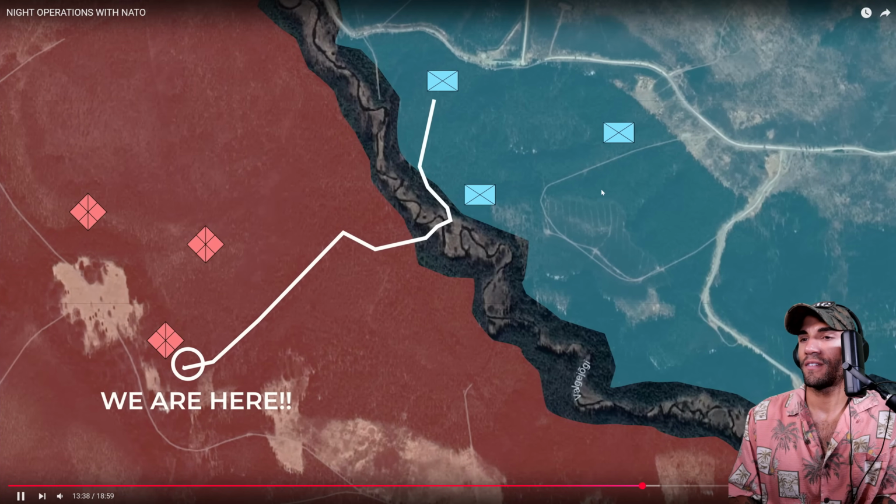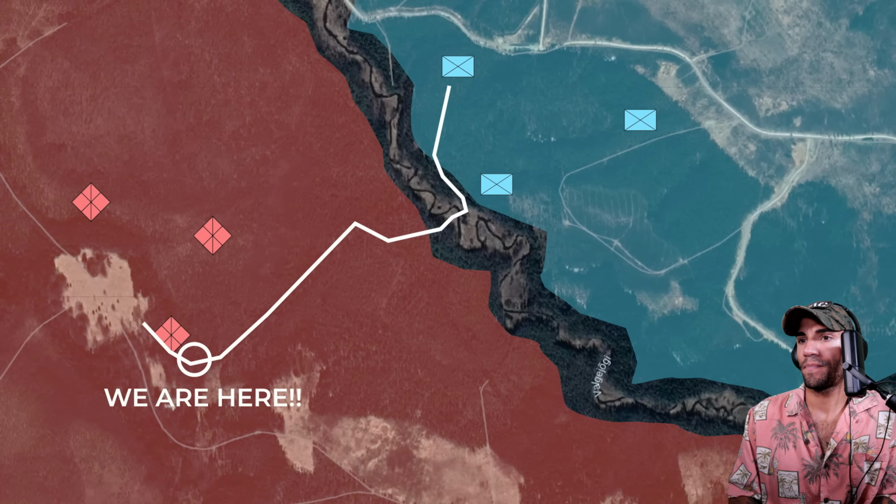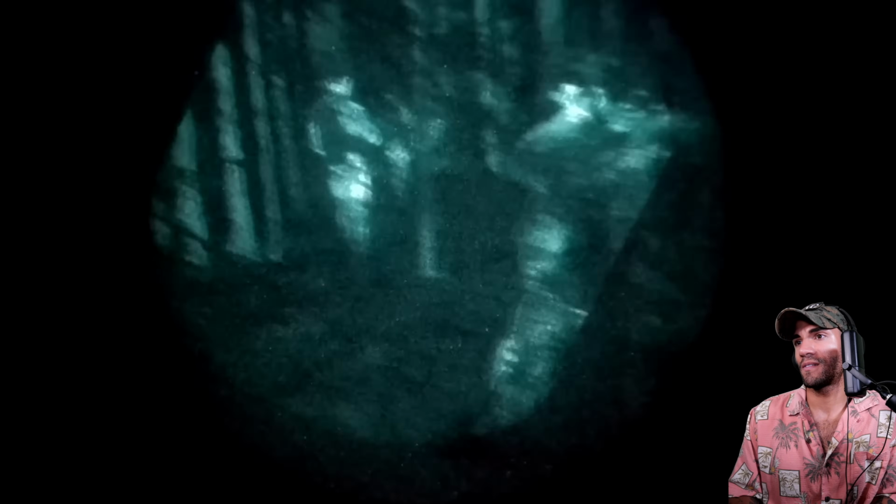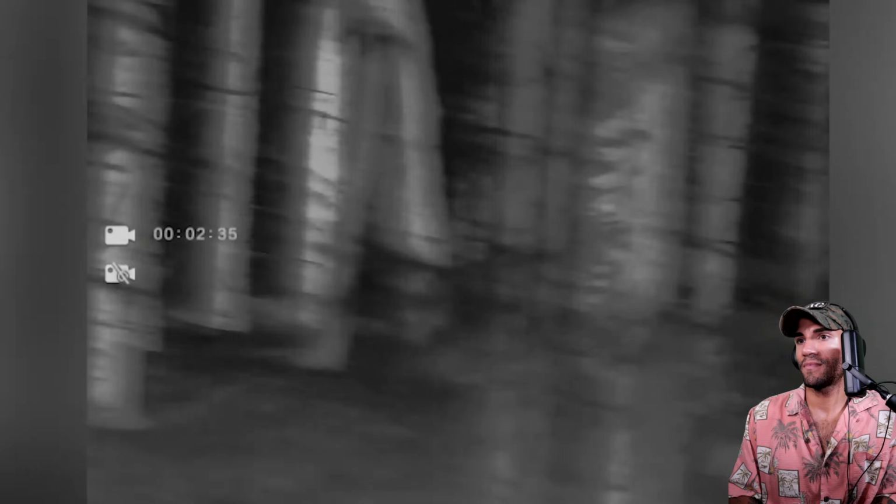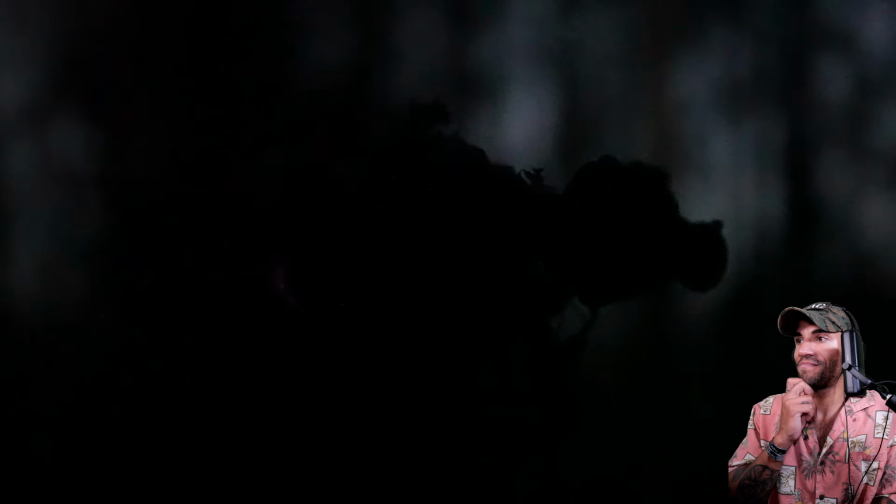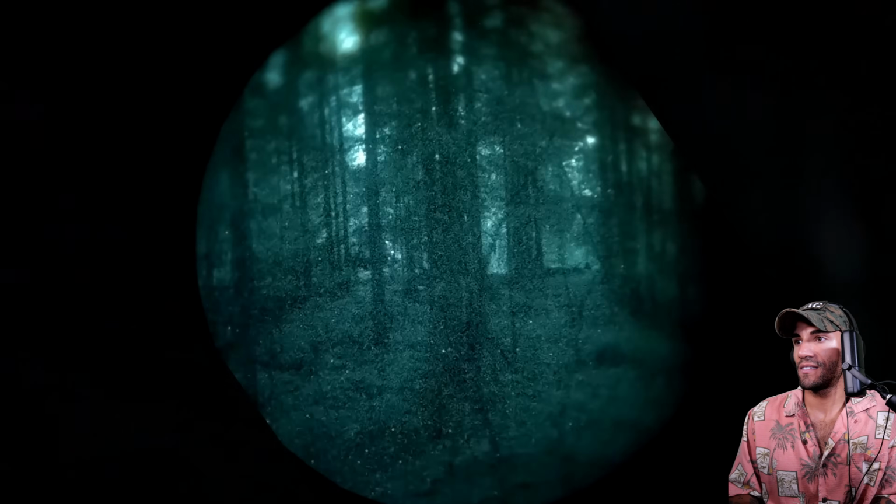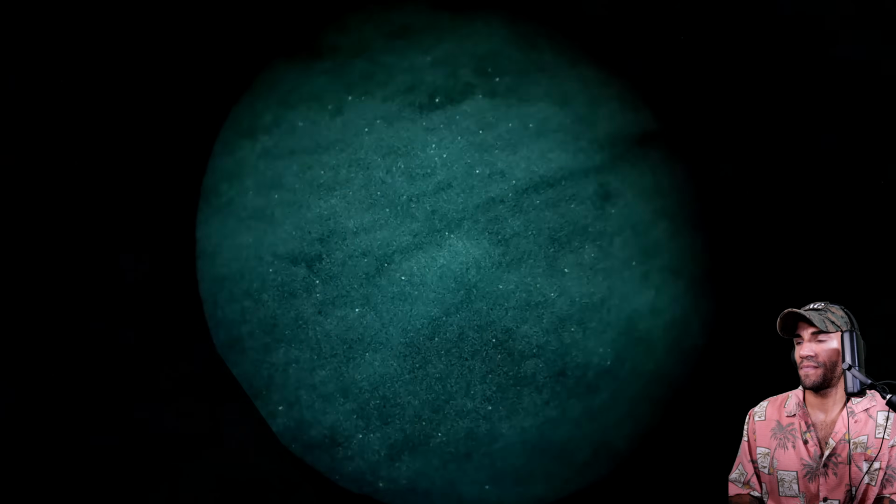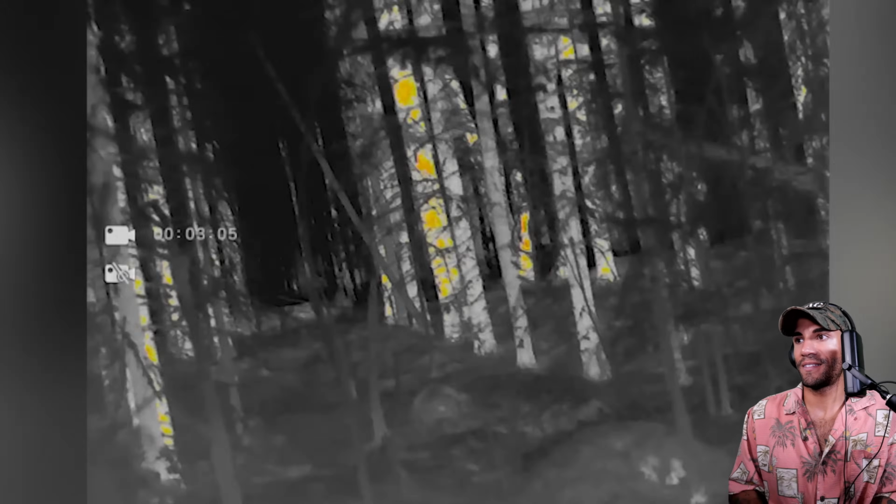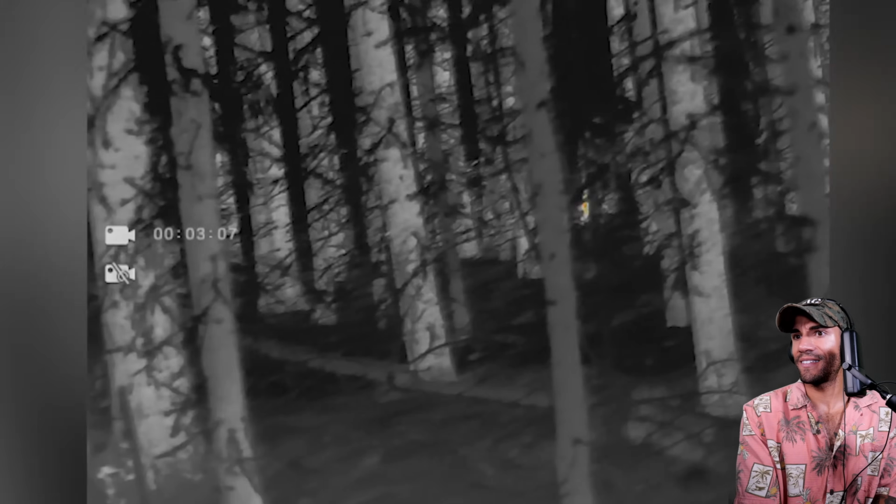Just pulling security, we sent a small team to go forward. They have a lot of dudes here. We hear some enemy vehicles near us, so we are going to approach them, form a line, and attack them by fire. I see some light really close to us, around 100 meters. I think they're the headlights of a car. Enemy is around 50 meters in front of us.